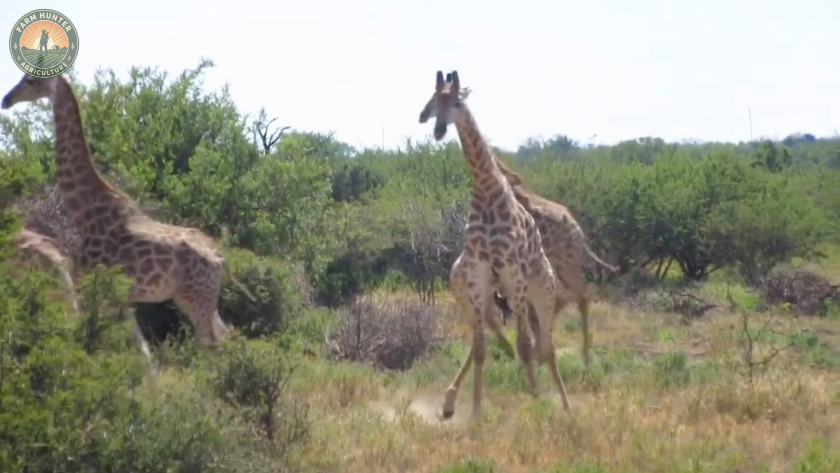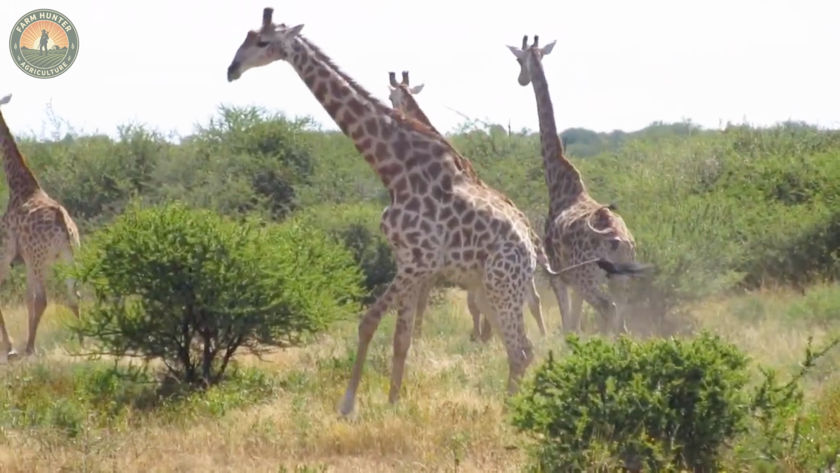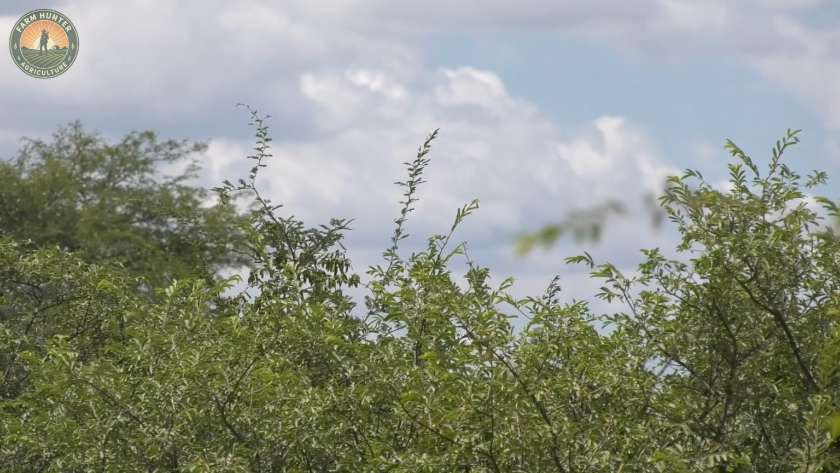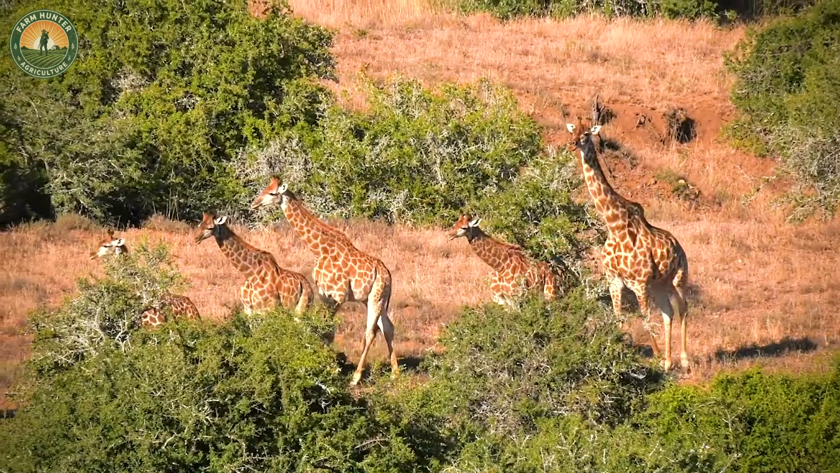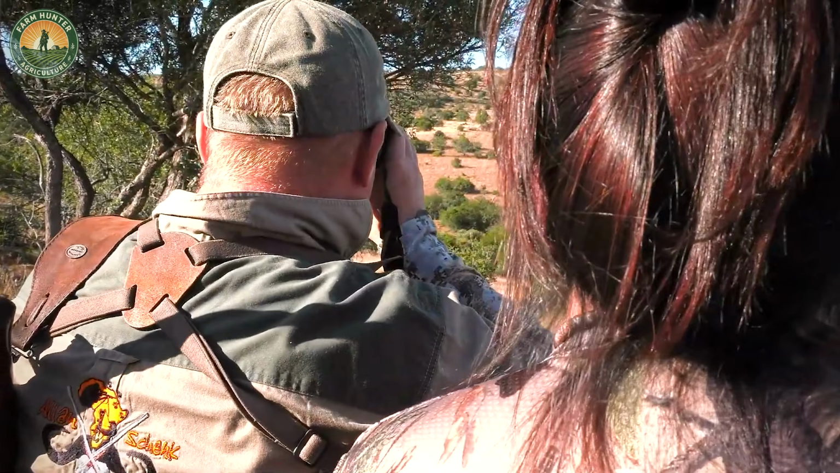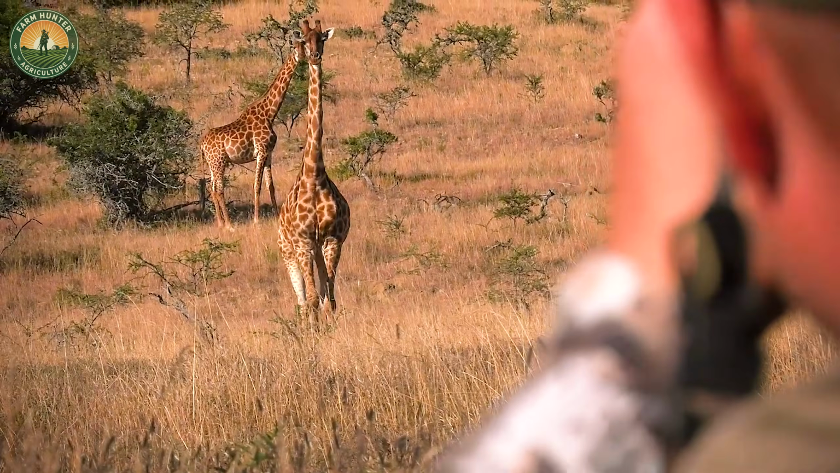Equally important is making sure no one is in the line of fire, a core part of hunting etiquette that helps prevent accidents. Ultimately, preparation, knowledge, and respect for both the animal and fellow hunters are the keys to conducting a responsible and safe giraffe hunt.